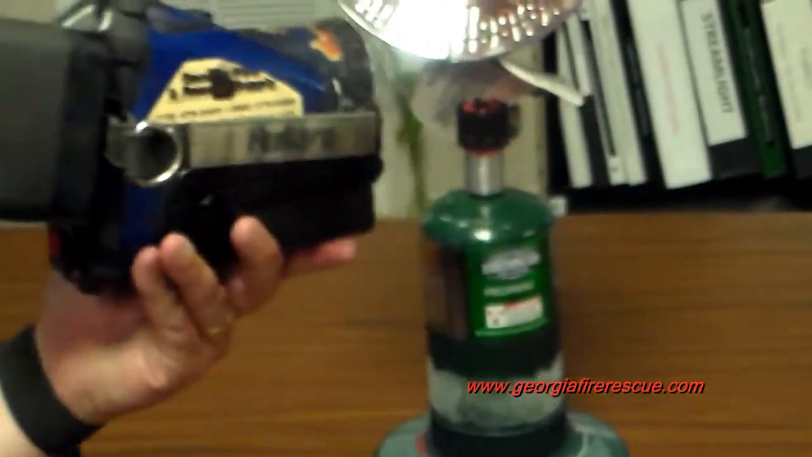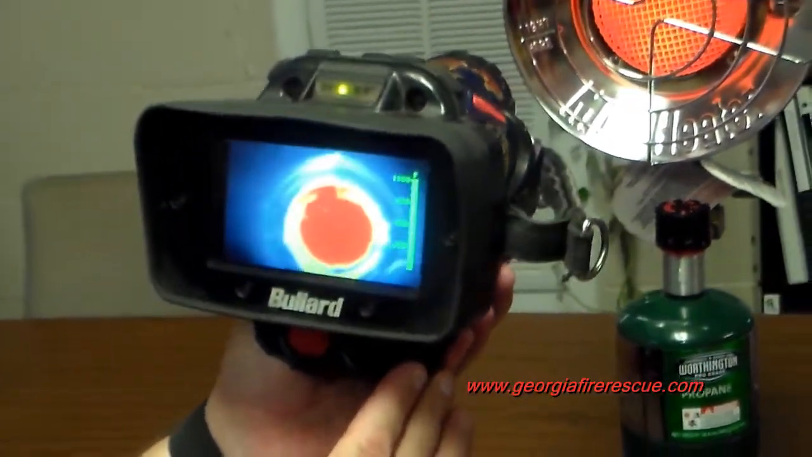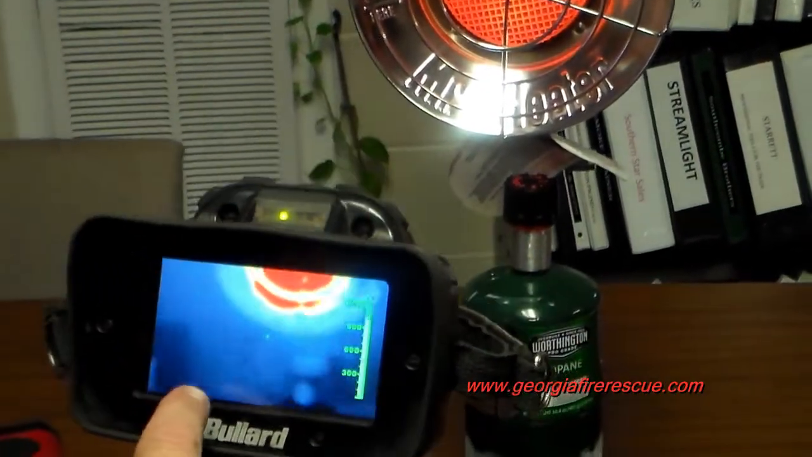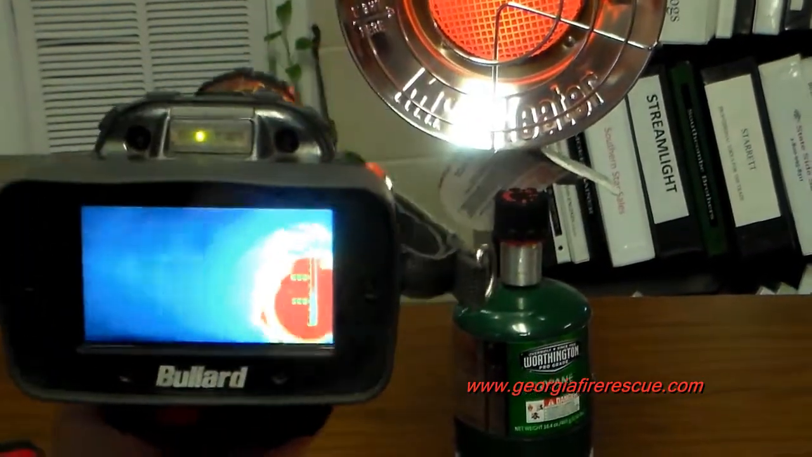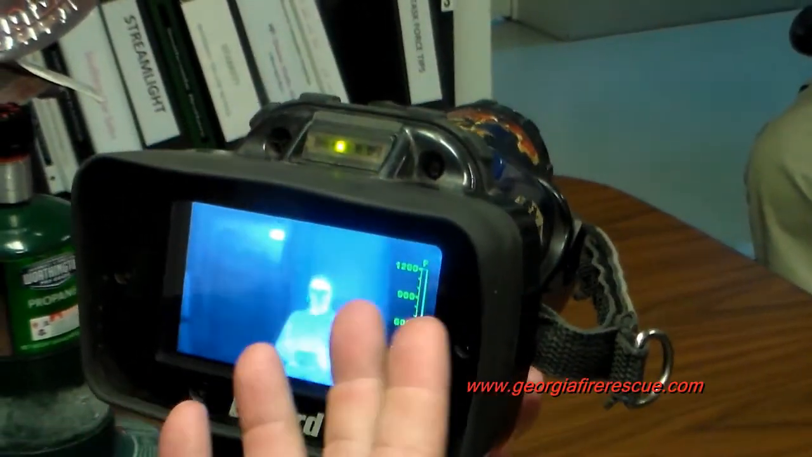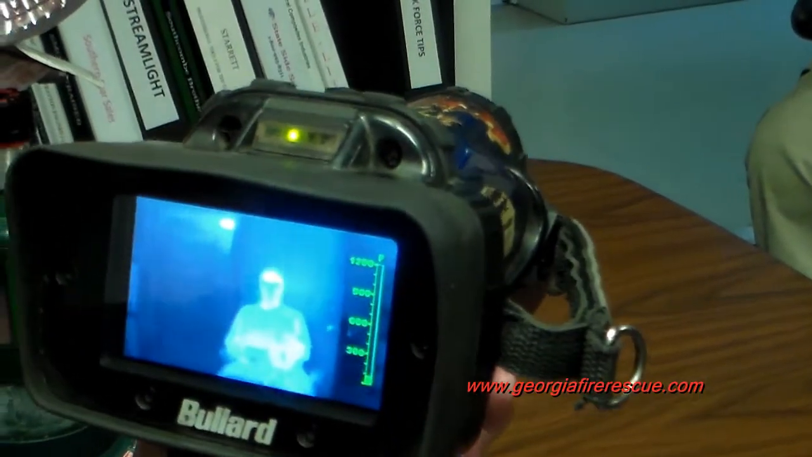Let's take a look at one of the Bullard thermal imagers. This is a T4 Max one that we use in demonstrations a lot. As we look at our heat source, we'll move it aside. You don't have any duplication of the image or anything of that nature occurring. I'll just move it around so you can see that there's no duplication. Then we'll just go ahead and go off to here, and we have a recovery that's really fast, and we see a very good image.